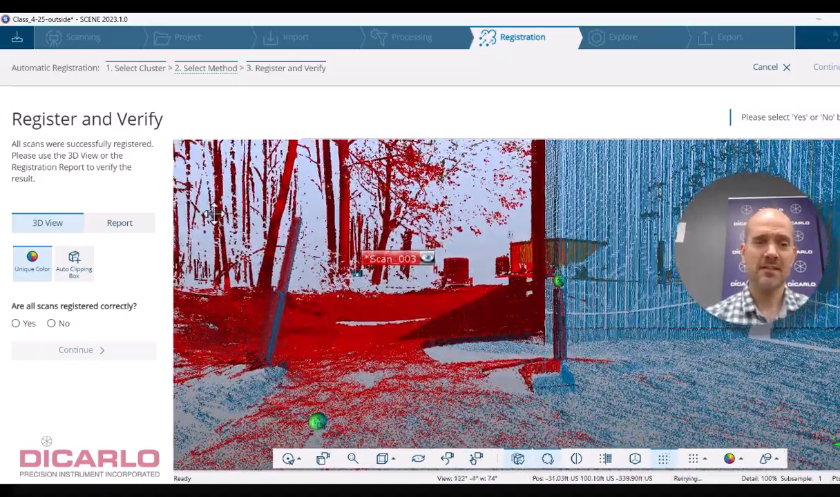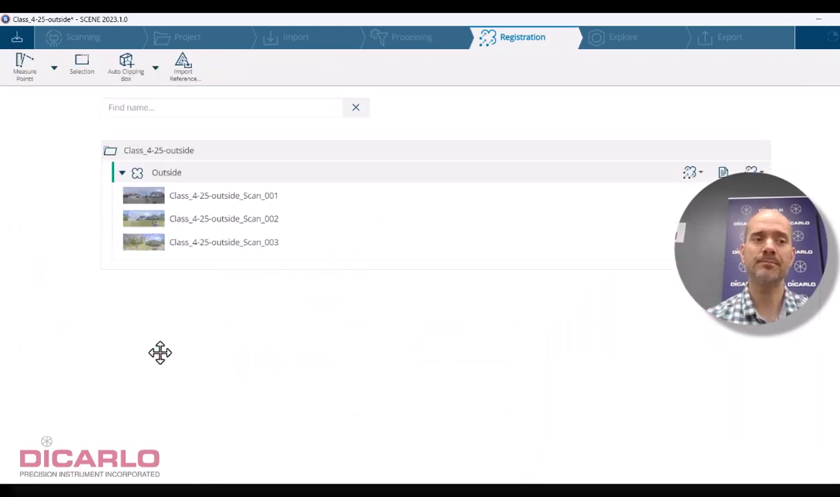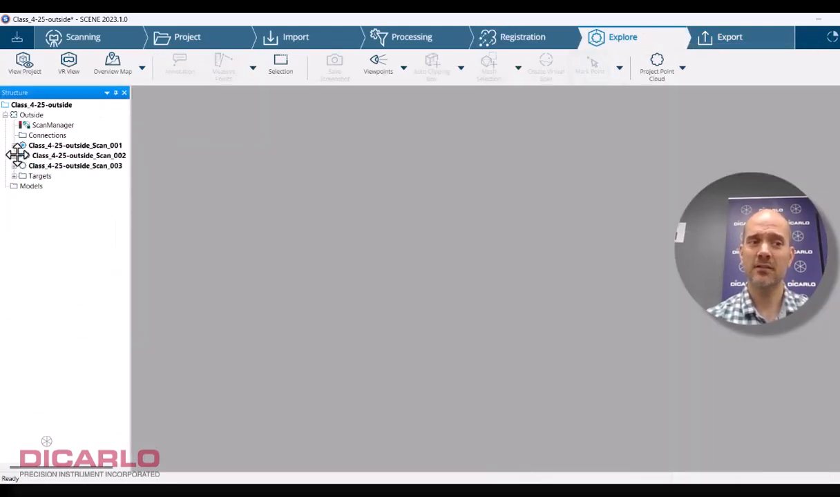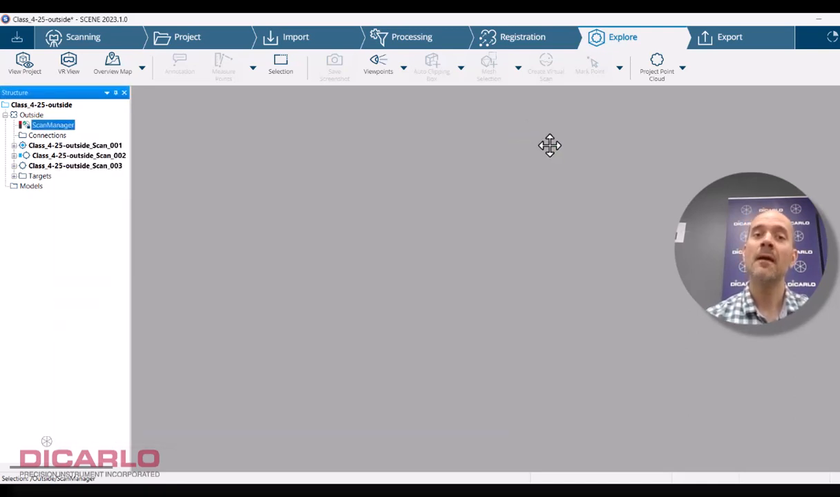From a statistic perspective, though, we are horrible. Nothing's working. So you'd be tempted to say no, and you'd be tinkering around with this thing, and there's really no reason for you to do this. So what you need to do is hit finish, say yes. Unfortunately, it's going to irk you because you will get a red scan manager, and the scan manager will still have horrible values in it, right? So from a perspective of accuracy, this is a no-go.